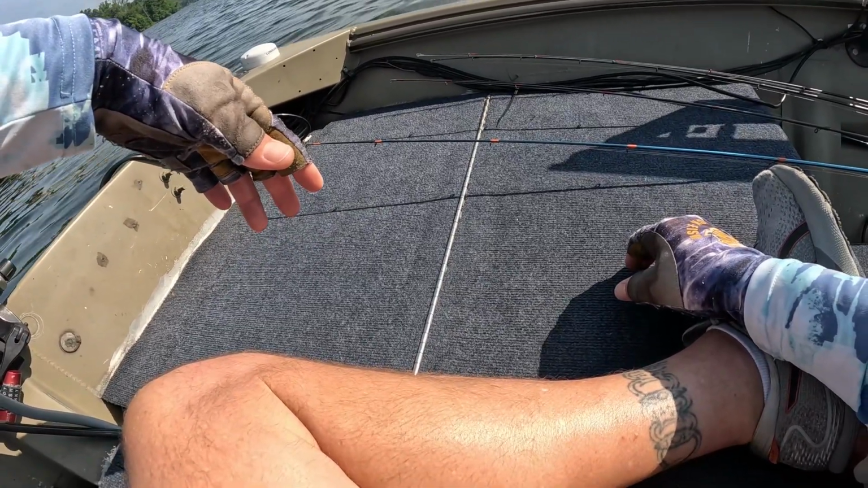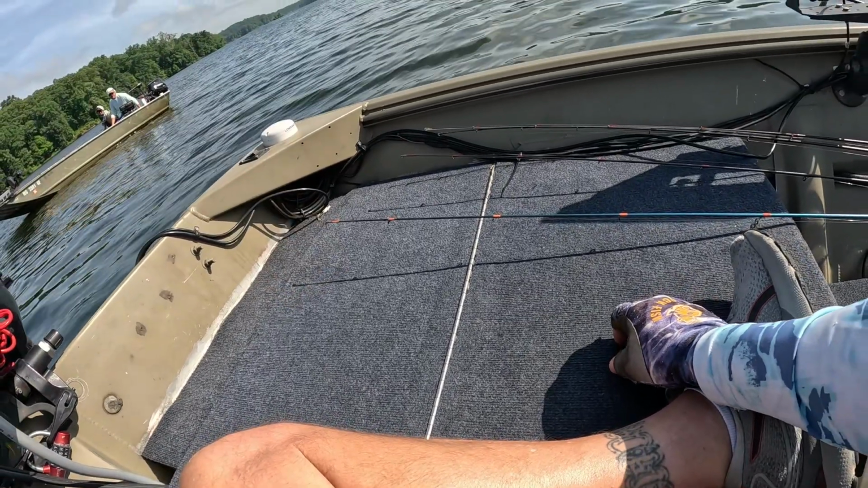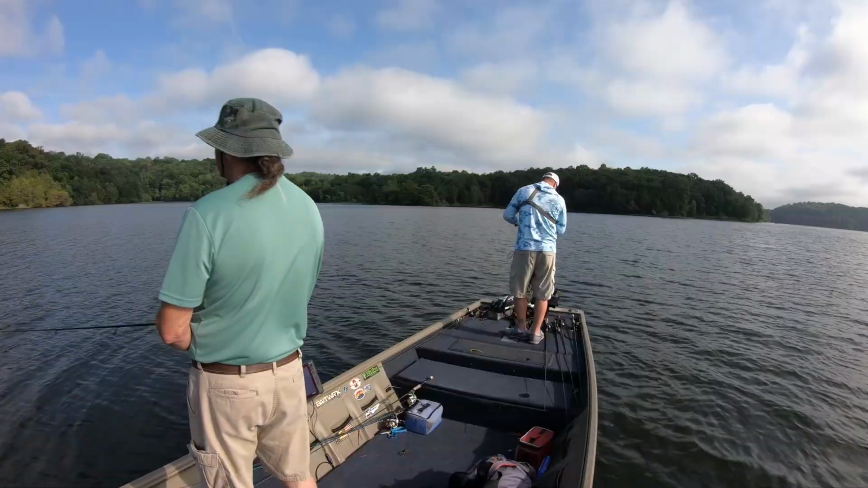Anything down there deep? Where? Down back towards Cumberland. We started on fence row. I had 3 bites. There's some stripers kind of moving around there. Nothing. Then I fished this.